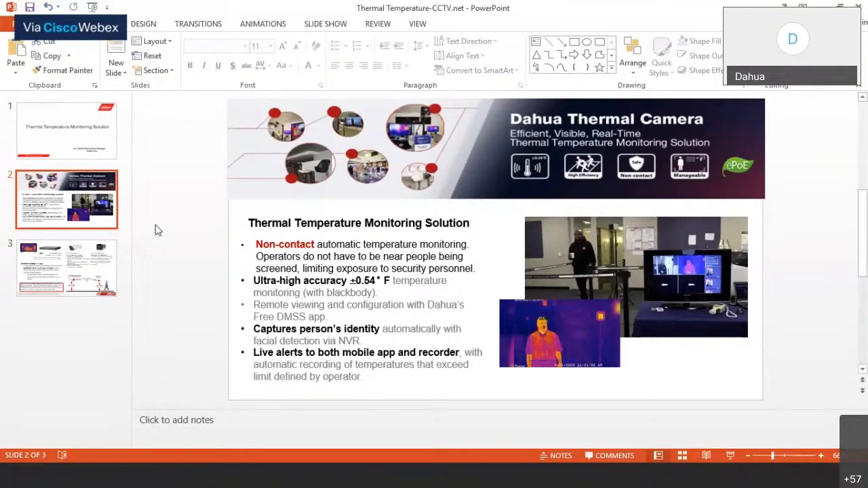Now, our temperature monitoring solution is non-contact based, which means operators do not have to be near people being screened, and it's limiting exposure to security personnel. It can provide a time-efficient way to assess potential high temperatures of large groups of people without personal contact. This type of solution is ideal for deploying at employee entrances to monitor potential sick workers that have elevated body temperatures that enter buildings, and also monitor someone that maybe develops a fever throughout the day.